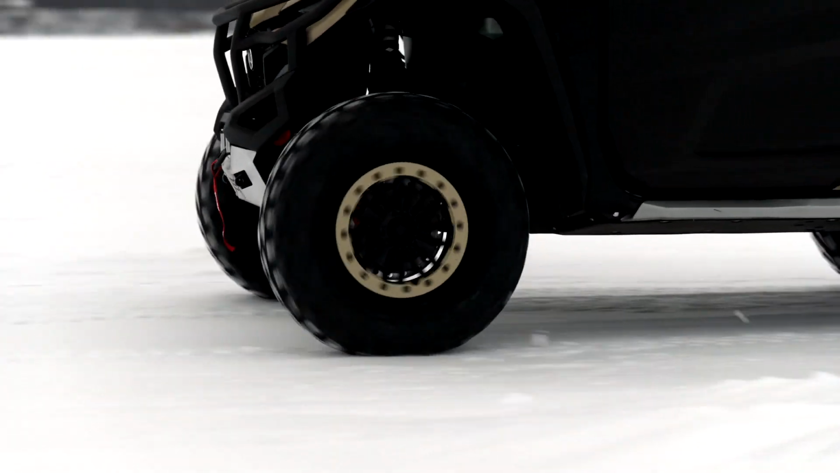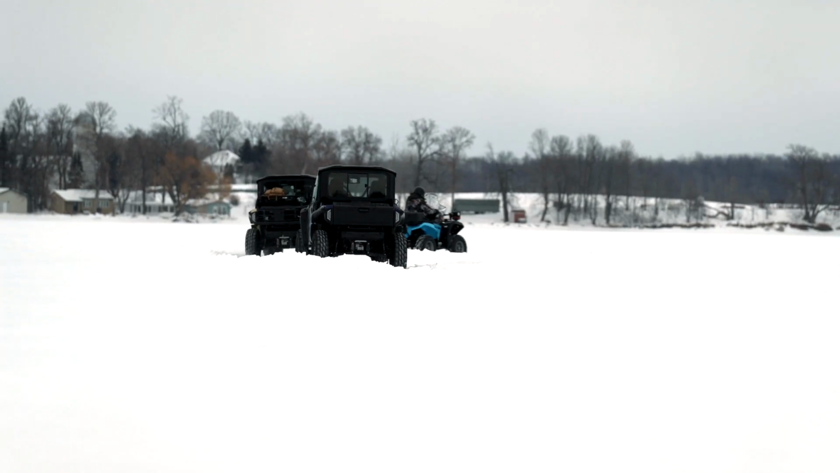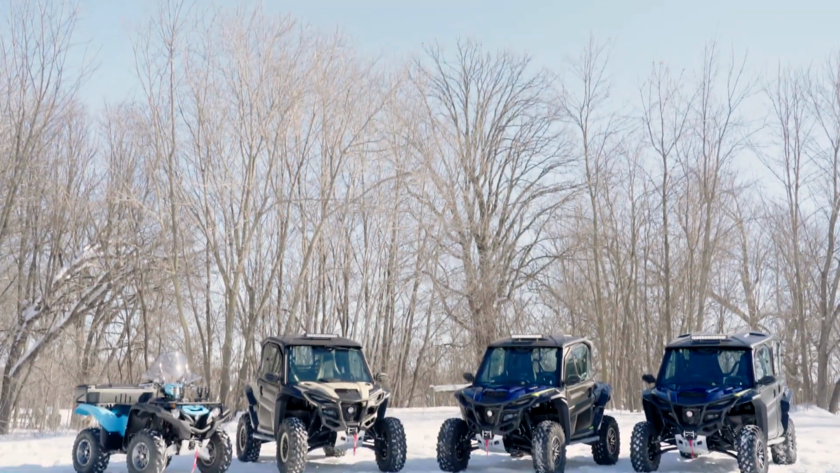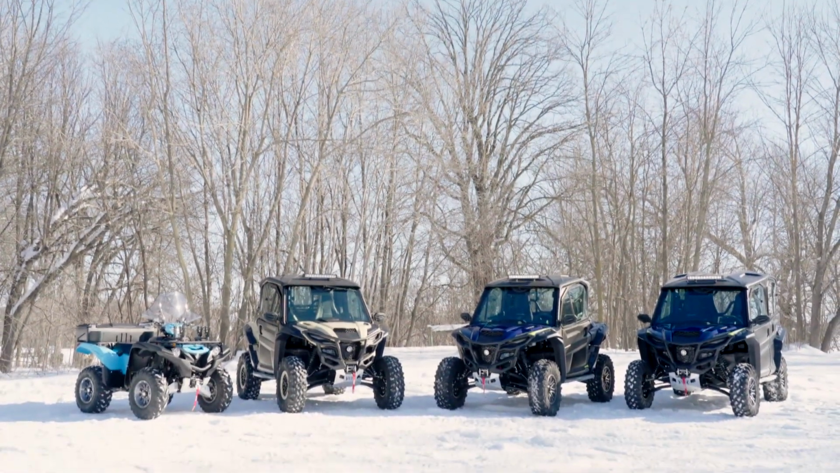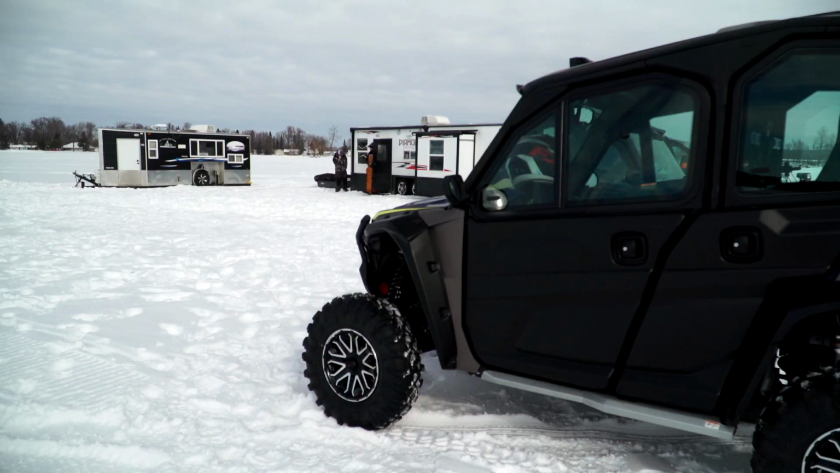While the guys head back to their heated ice castles to defrost and enjoy some nice hot grilled brats, let's learn about some of the accessories included in our Yamaha ATV and Side-By-Side vehicles that make them so crucial to our comfort and time on the ice.